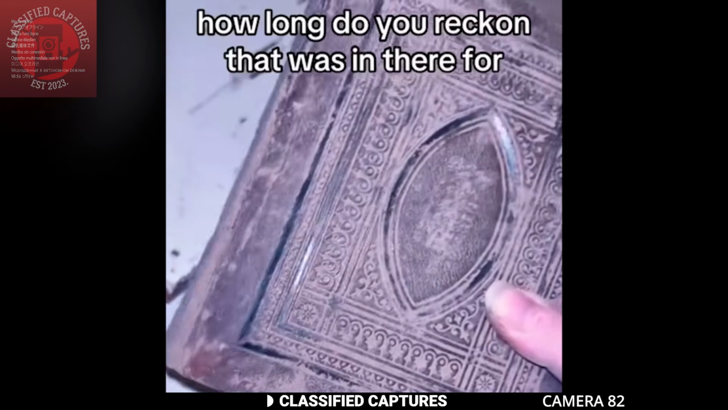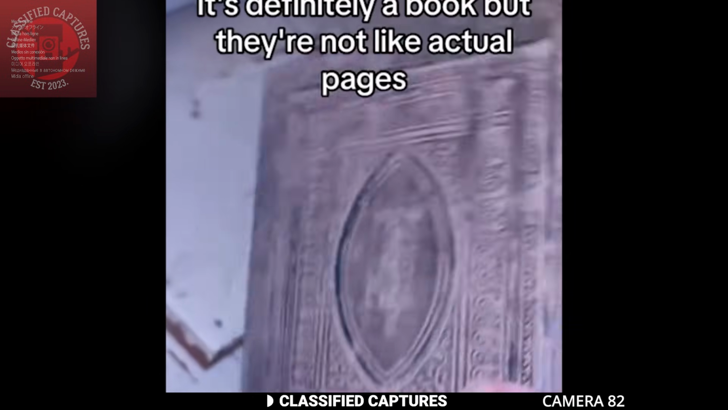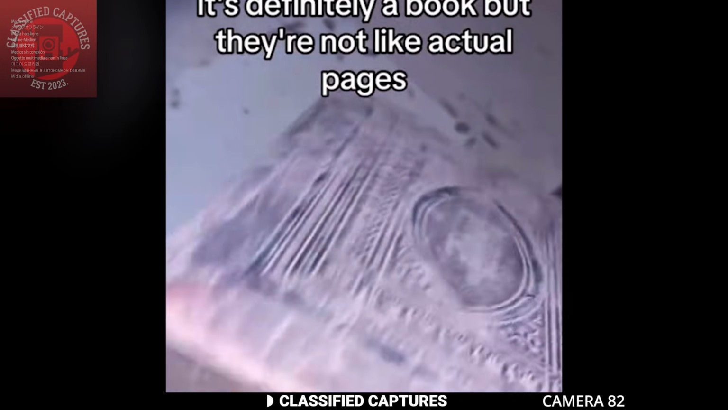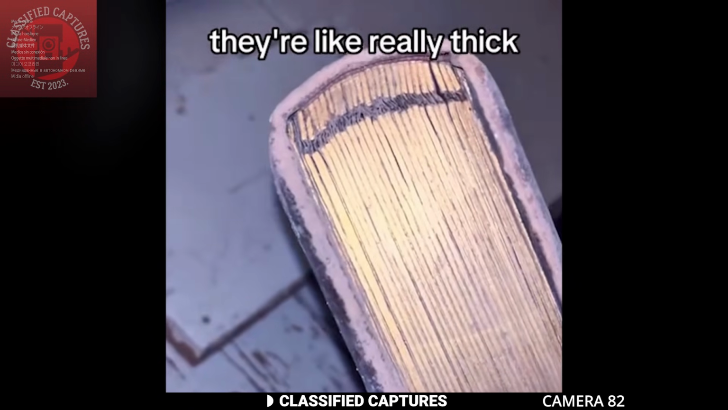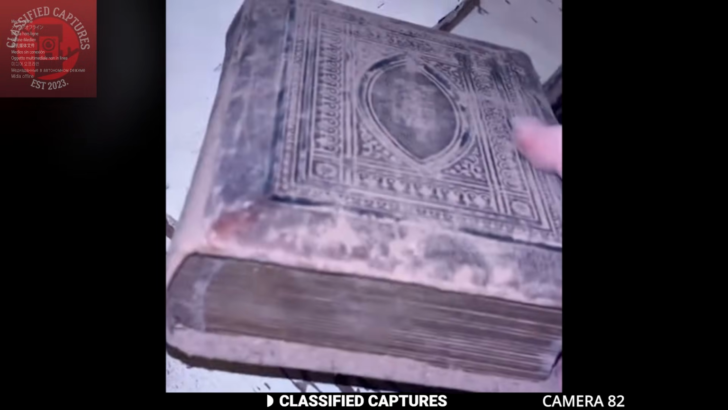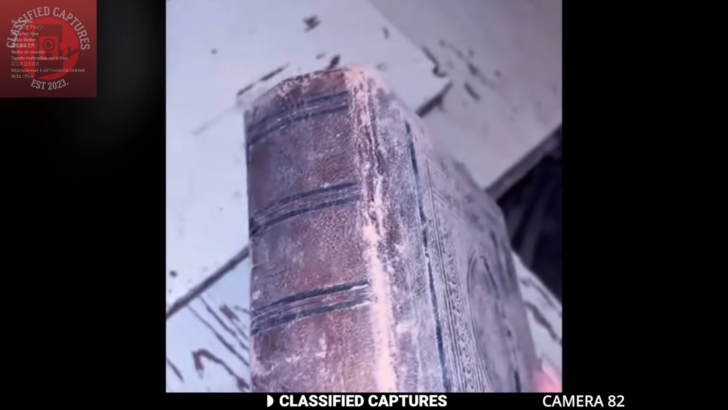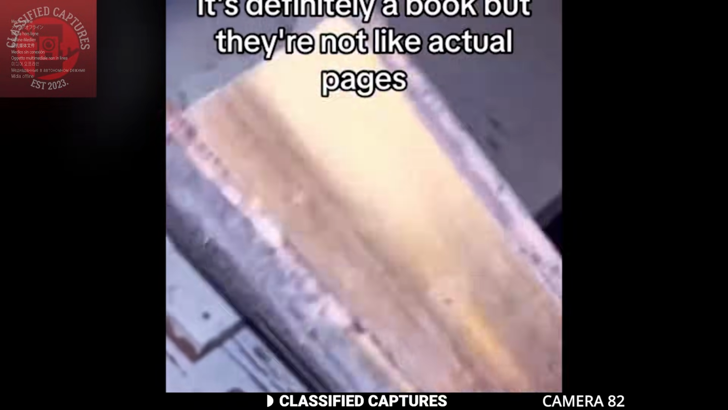To many in the paranormal community, it's not that surprising for a home that's been standing for so long to have these kinds of experiences. It's often believed that spirits tied to the history of such homes might linger, creating unsettling experiences for the new residents. But what do you think this book really is?